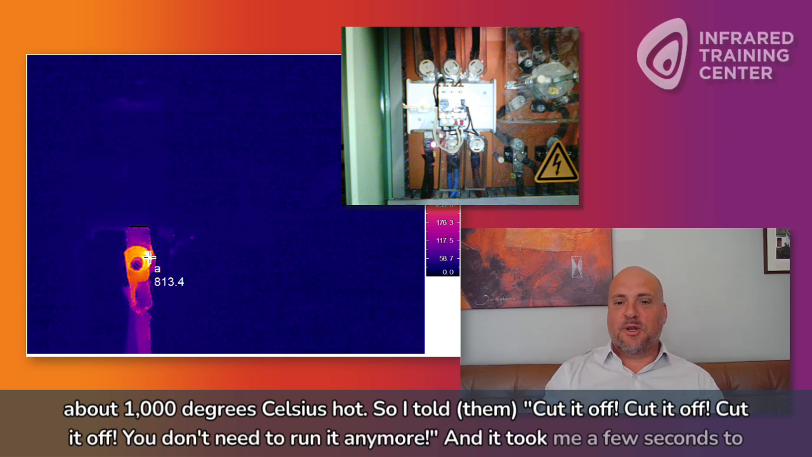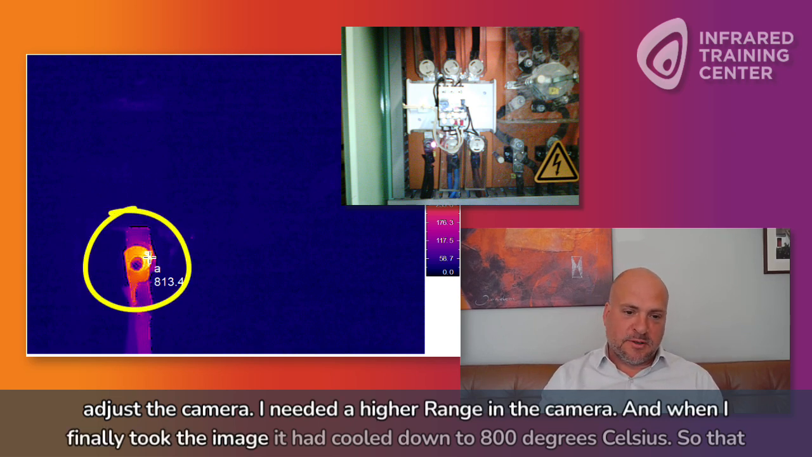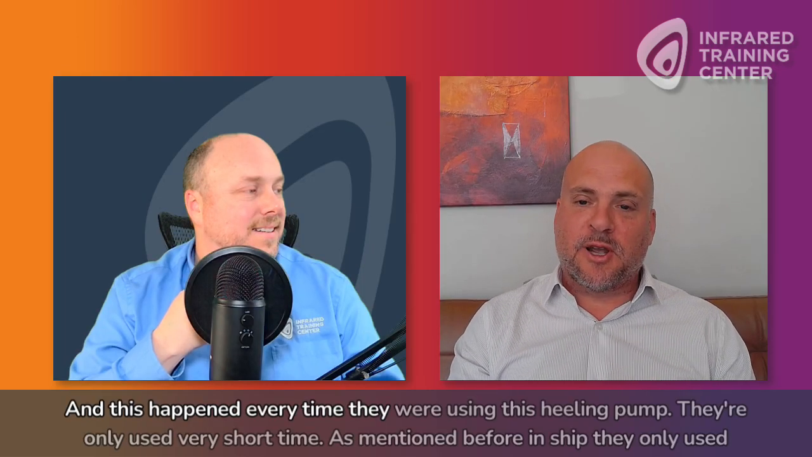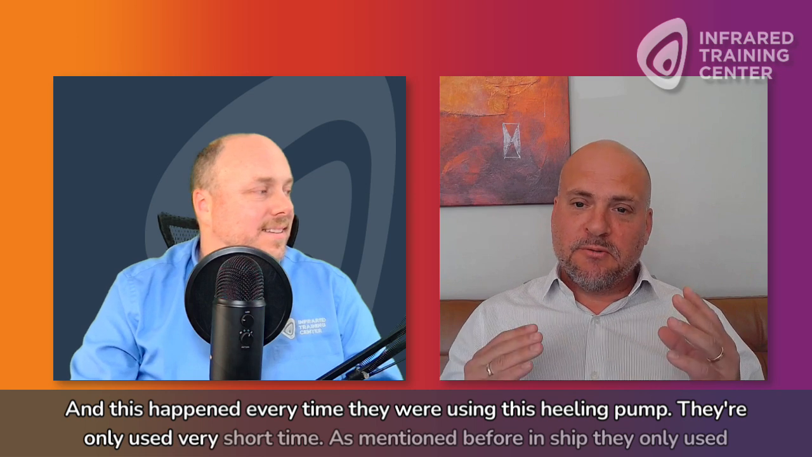And it took me a few seconds to adjust the camera. I needed a higher range in the camera, and when I finally took the image, it had cooled down to 800 degrees Celsius. So that was cooling down to 800. And this happened every time they were using this healing pump. They're only used for a very short time.